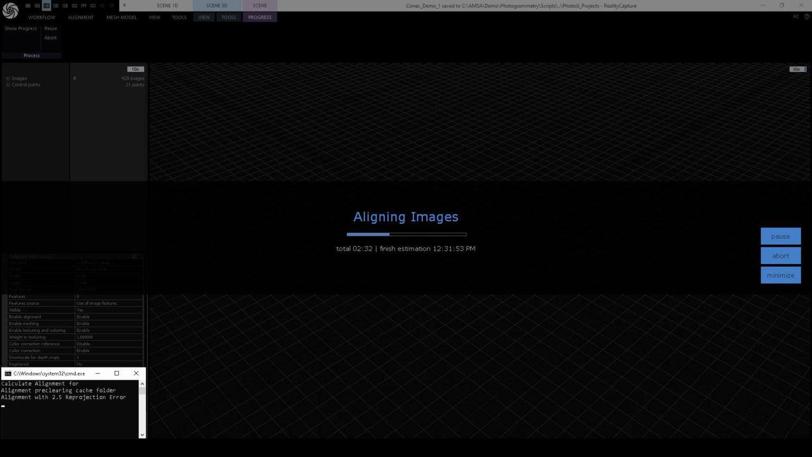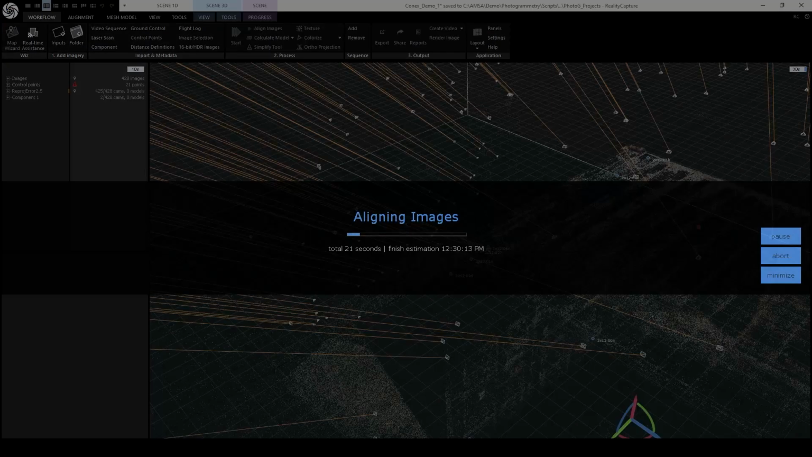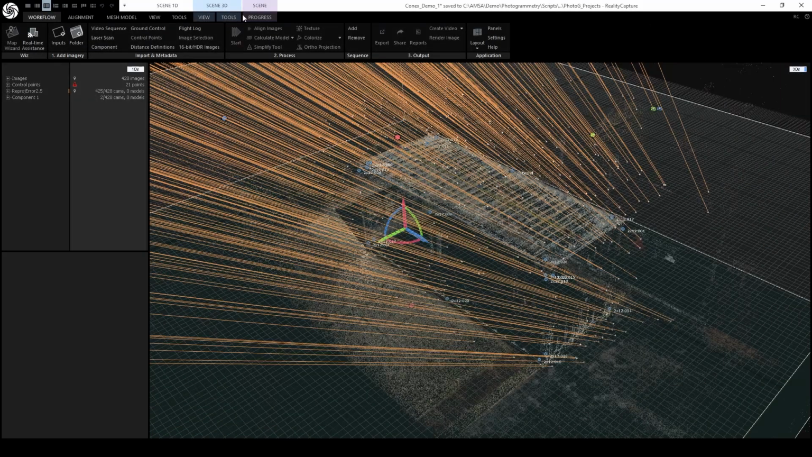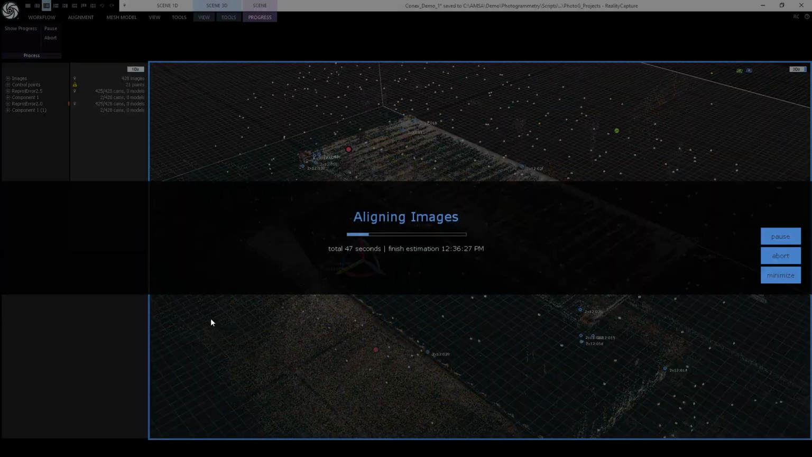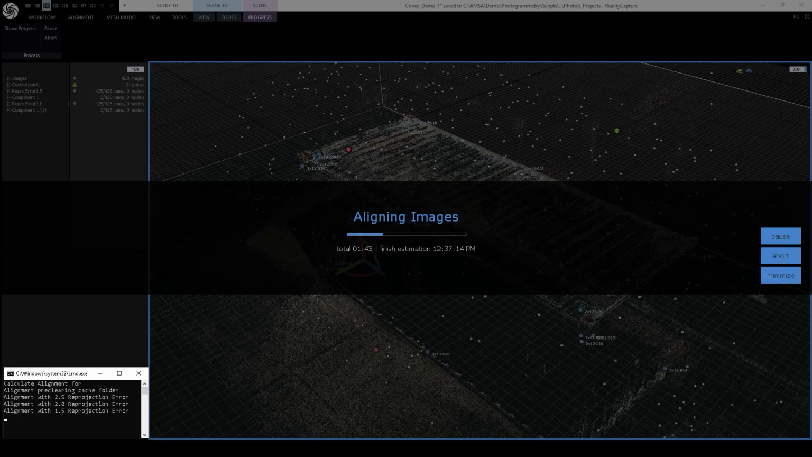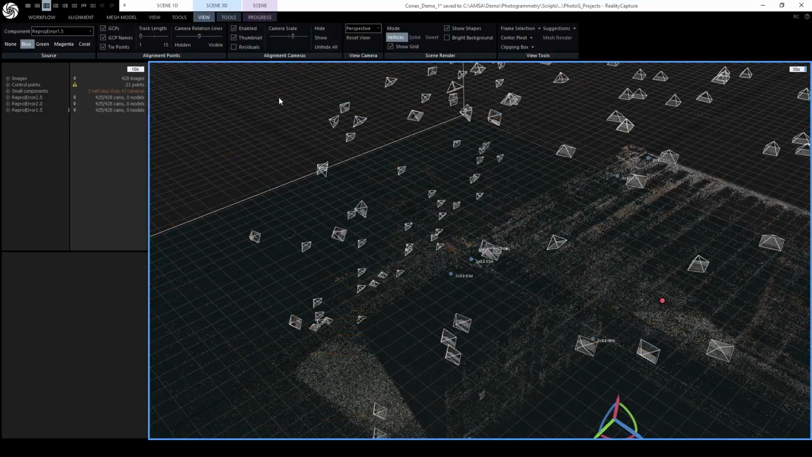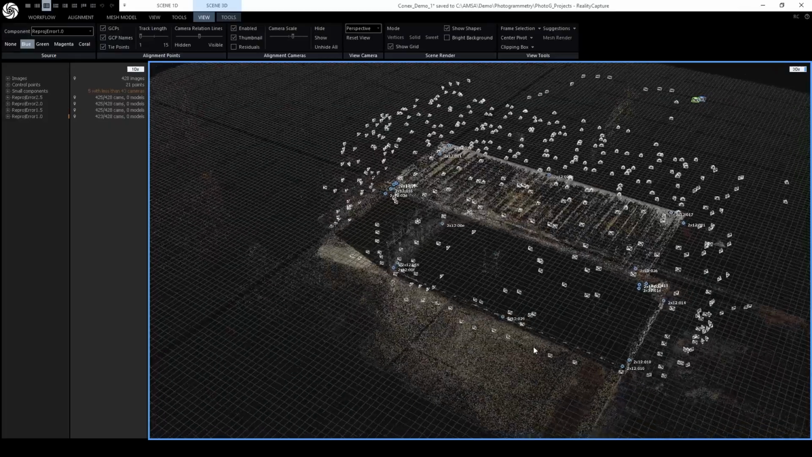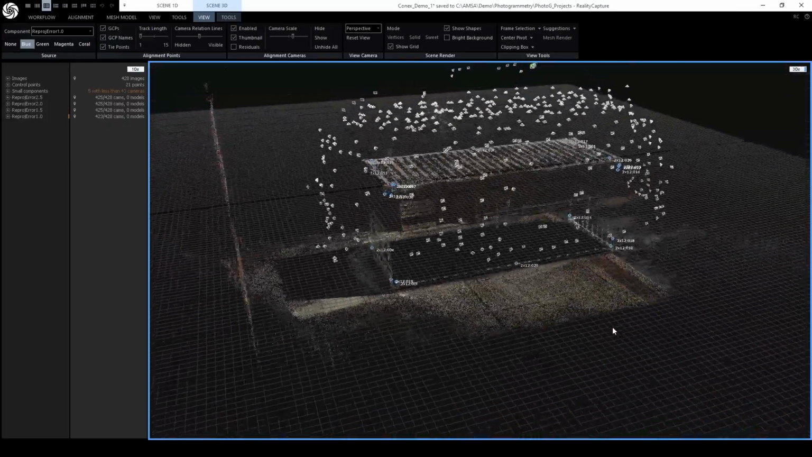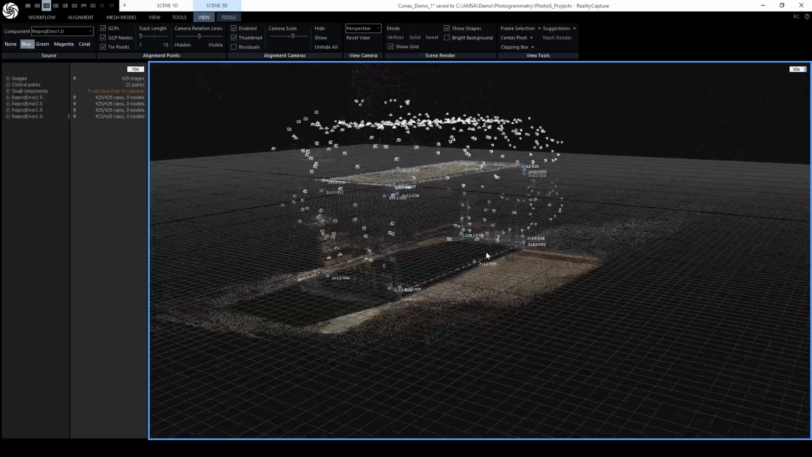This registers each camera into a 3D space around the structure of interest and determines how the cameras are related to each other. For each camera, not only is the location calculated, but the camera orientation is determined as well. This includes the yaw, the pitch, and the roll. The alignment process results in a sparse point cloud with a rough outline of the structure and camera positions around the structure.